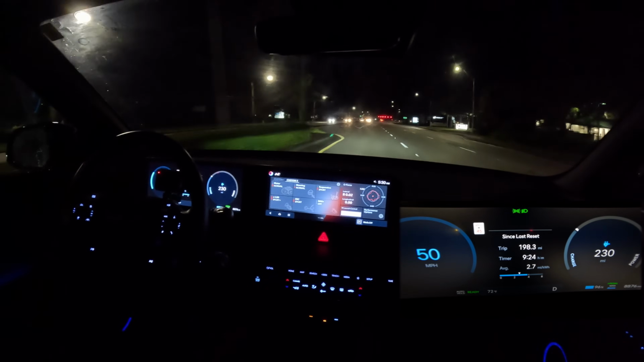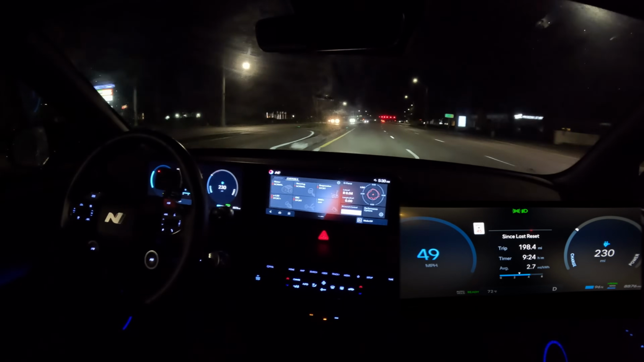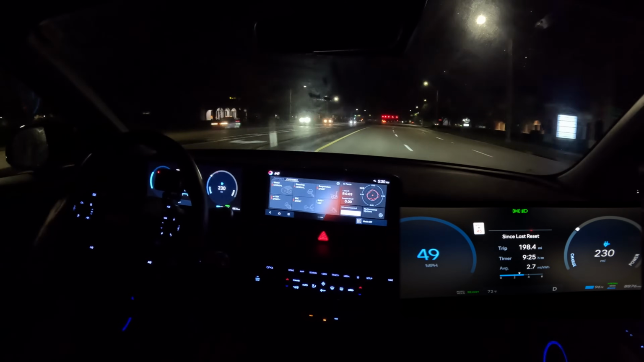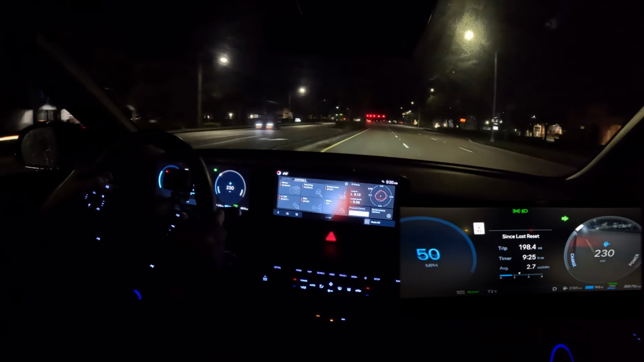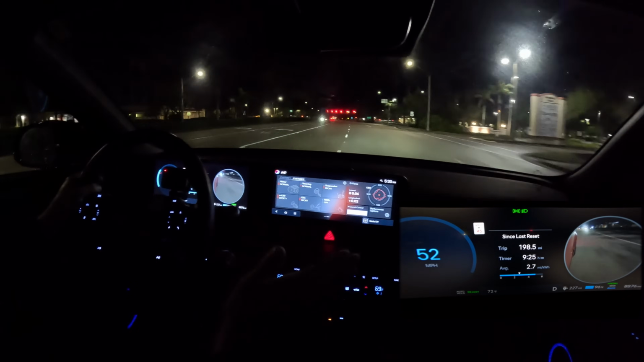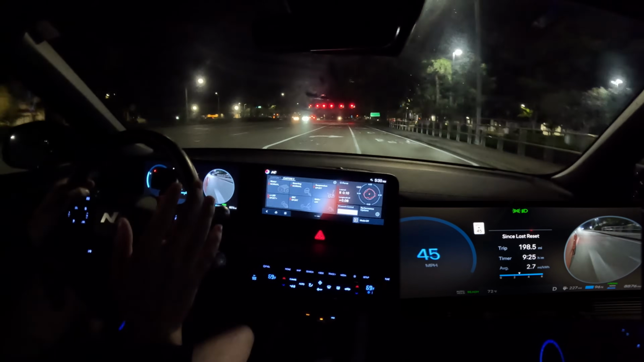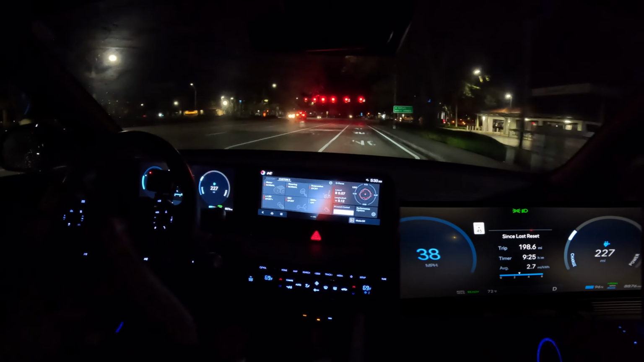Just because it's so easy to do, and it's so precise, and it does exactly what I want it to when I want it to. It is incredible. So I don't want to stop driving this car. And I can't, but like most EVs, for EVs, it's never about performance for me. It's about efficiency. So I really like gaming it like a hybrid.